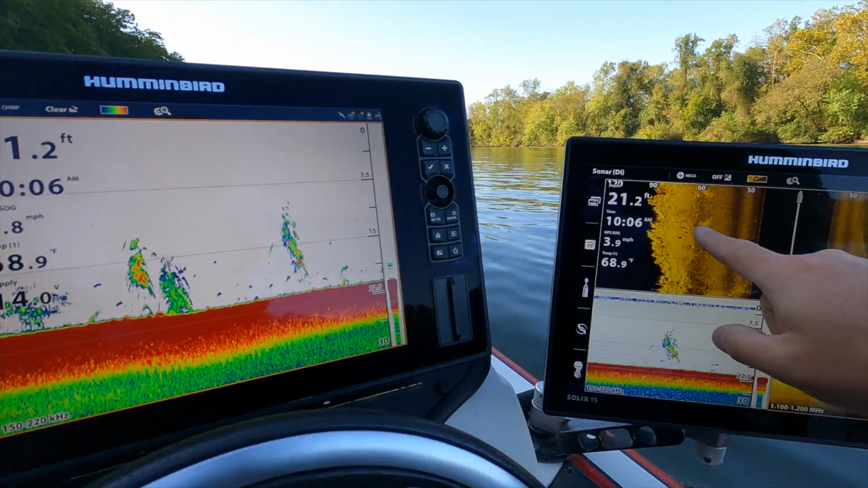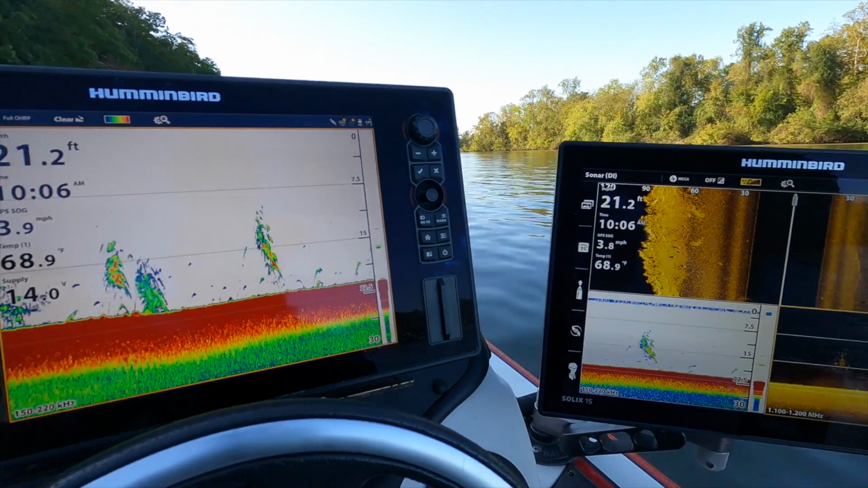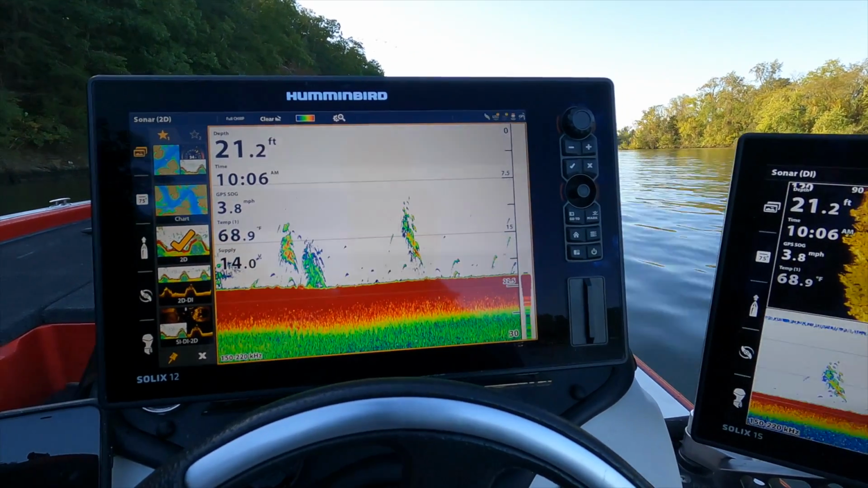You can see over here, you can see the shoreline over here. You got mud to rocks. You can see transitions. But today, what do fish look like?